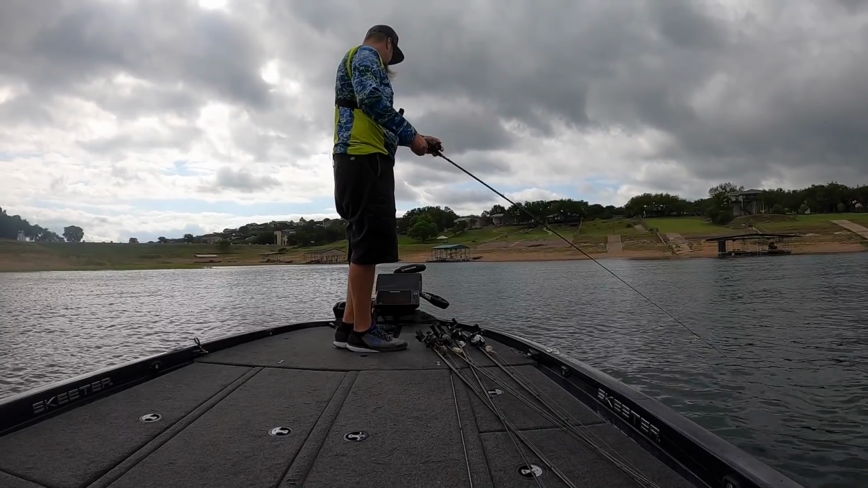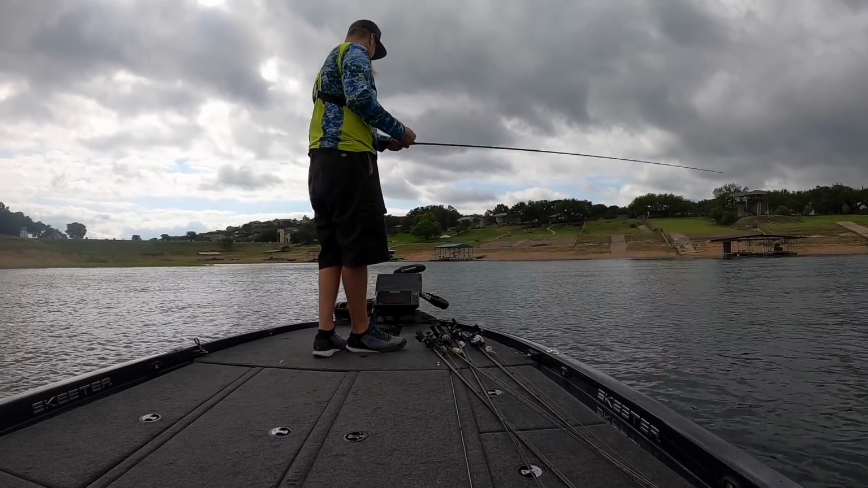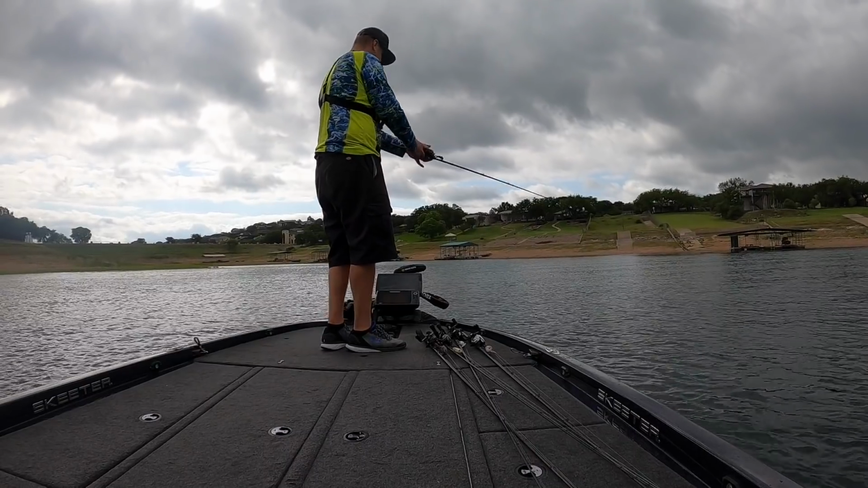Oh, there's a big school of bait right here with a fish inside of them. You can see the fish splitting the ball of bait right out here, chasing. That's cool.